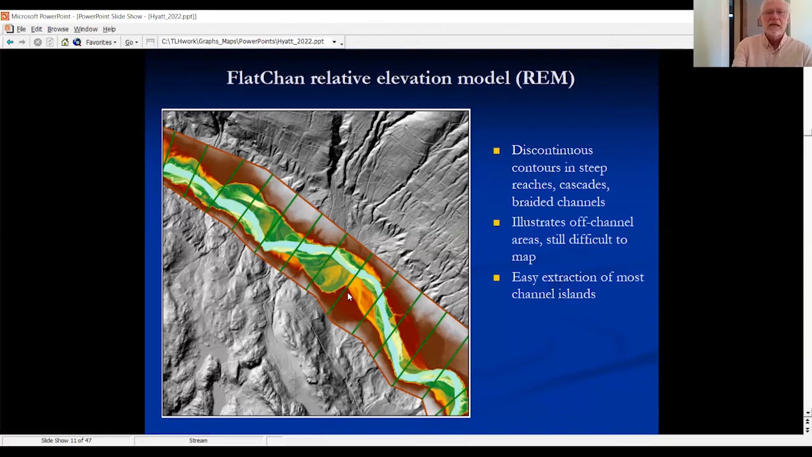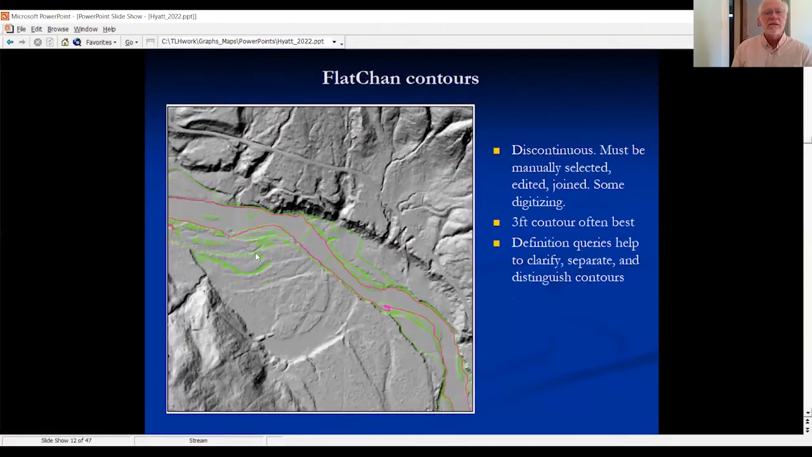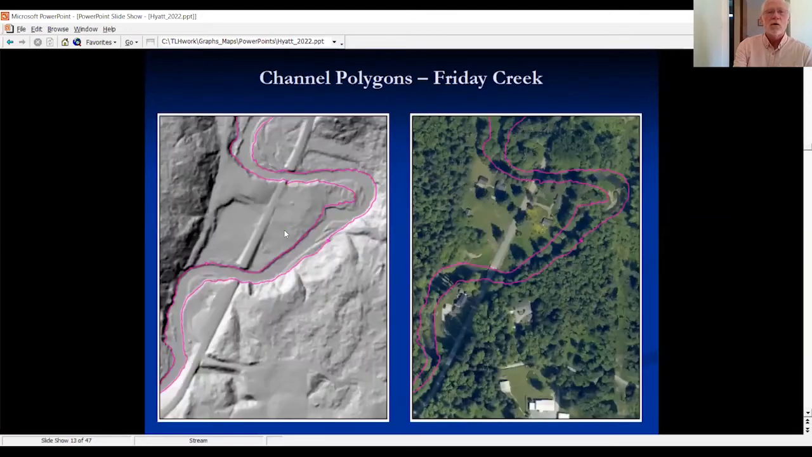But analytically, you can extract from that relative elevation model contours that tend to follow the stream banks where there is a bank. And then by a lot of cutting and pasting and a little bit of interpretation, you can string these contours shown here in green into a coherent channel polygon shown here on the left. And that's a good start on a place for your riparian zone to begin.